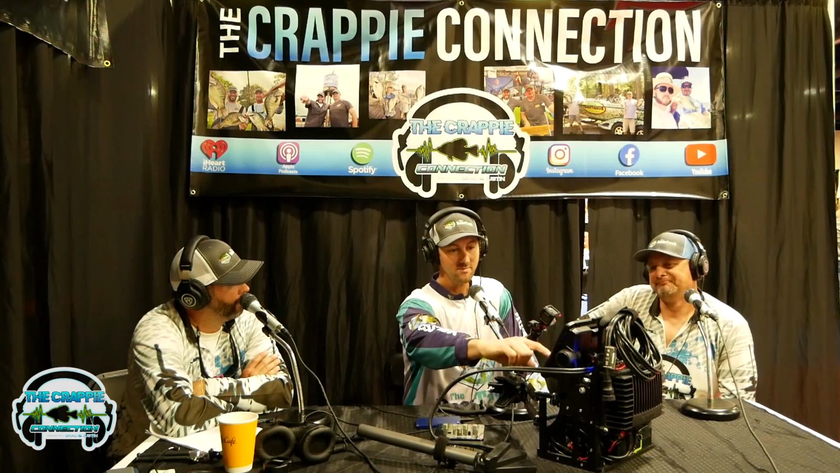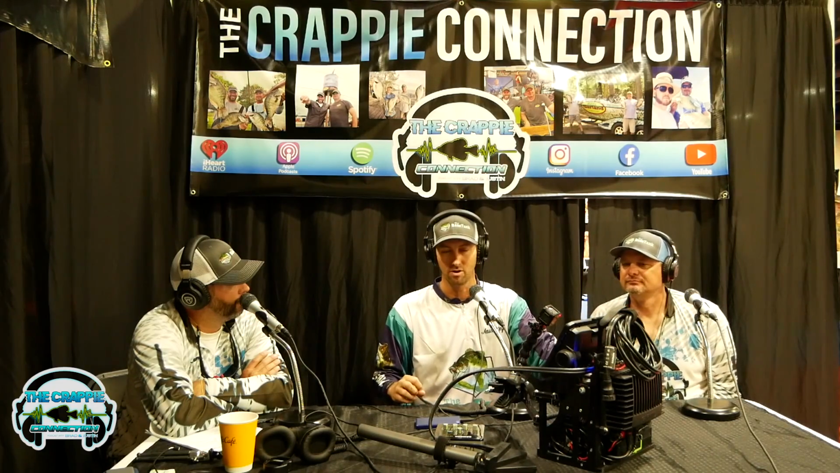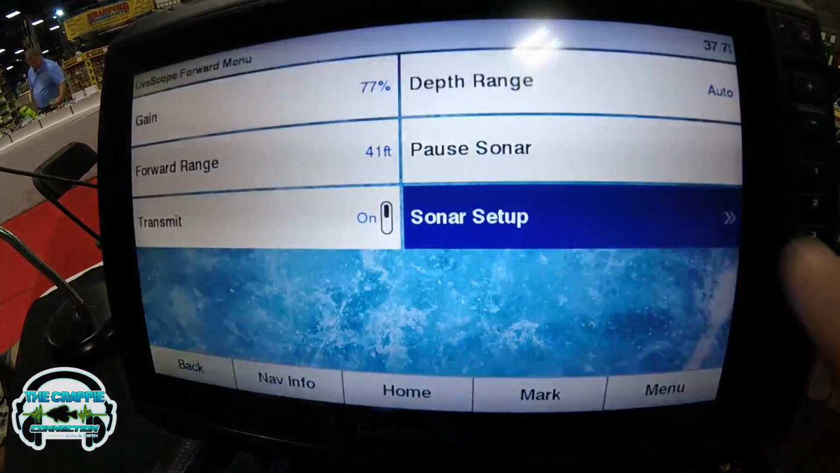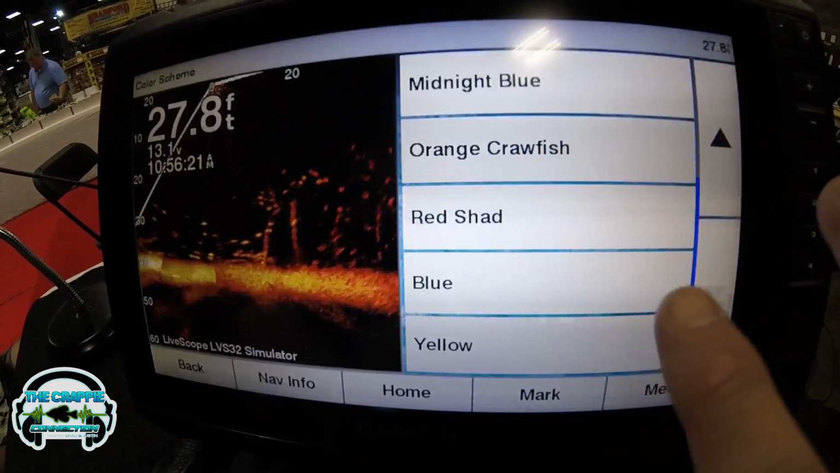Now, if you are on this one, what you're seeing is black and orange and some yellow, or what I'll call bright orange in this case. It's hard to distinguish really bright returns on fish, center mass of fish, when you're just dealing with black and orange. So that's when I come in here and go to this. I always run blue personally. It's just what I like.